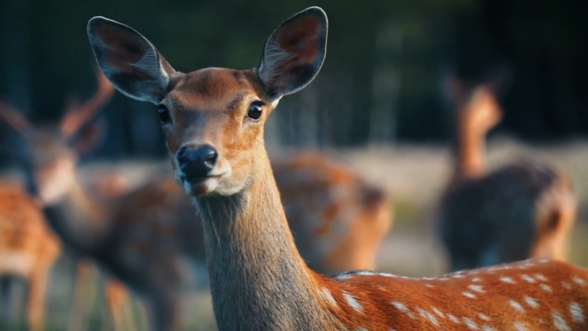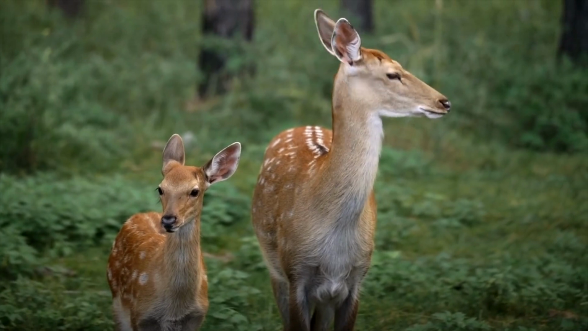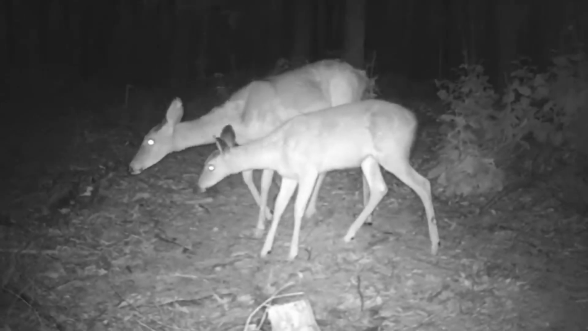Deer have eyes on the sides of their heads, which give them a 310-degree view. Unfortunately, this wide view makes it hard for Bambi to focus on a specific point. On the plus side, they have good night vision.